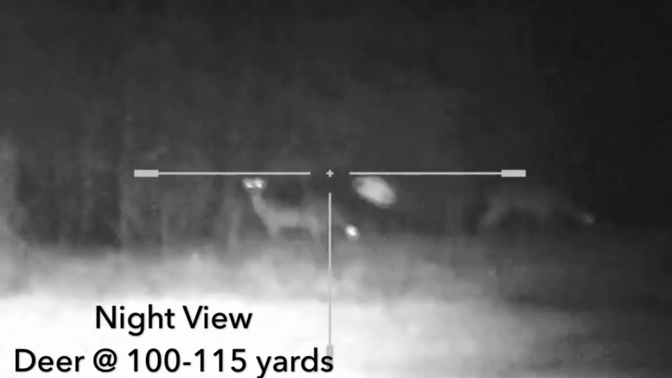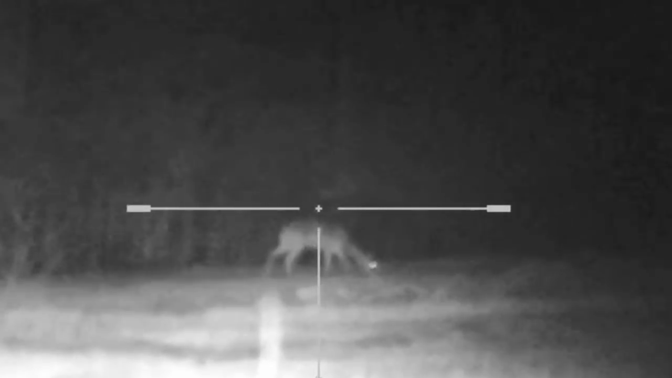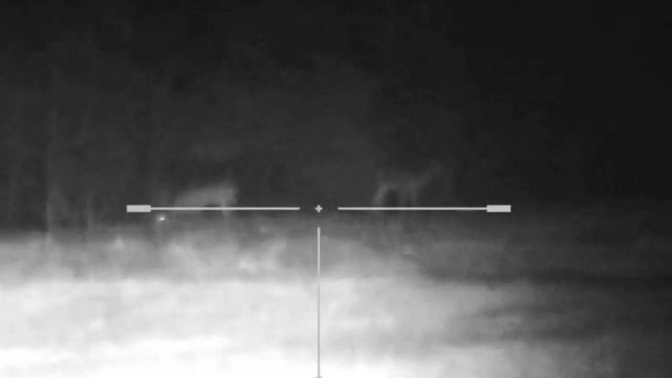All right, quickly we're going to go through the nighttime view of this and the quick settings in advance very quickly. See if these deer are going to hang out long enough for us to do so. These deer are at about 100 yards right now, maybe a little bit further. If you do a short tap of the menu knob, it sends you to a place where you can adjust the infrared up or down. So it goes all the way from 0 or 1 all the way up to 10, and this is the improved illuminator from the discontinued XT models. So these are much improved.